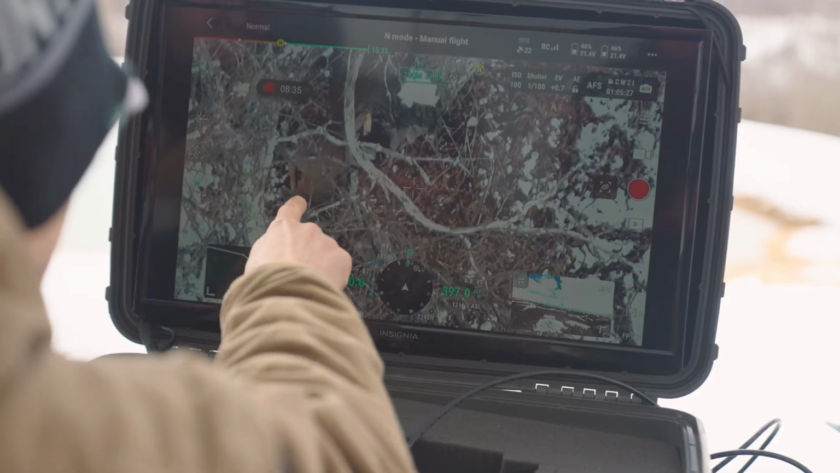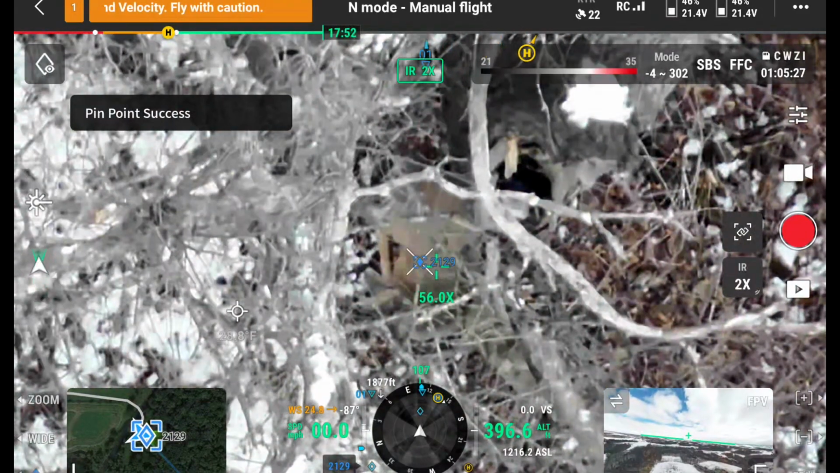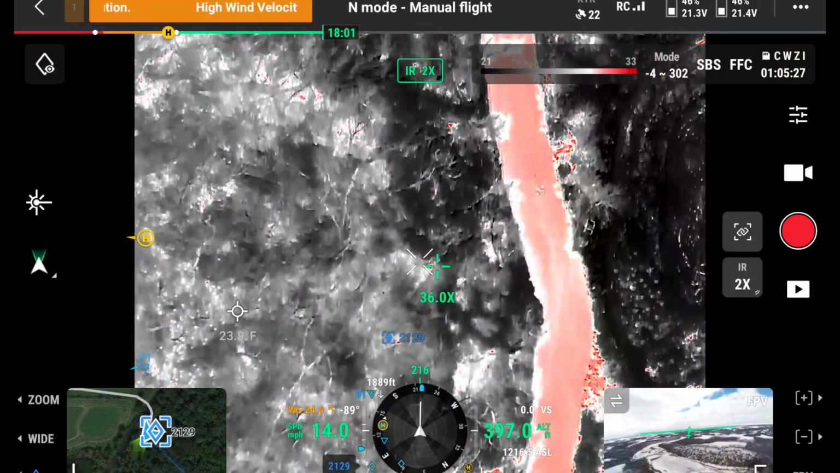There's a deer right there. Totally, look at that. That is awesome. Look at that. That is great. Now that deer there is down in that bottom, in that little buck nest.